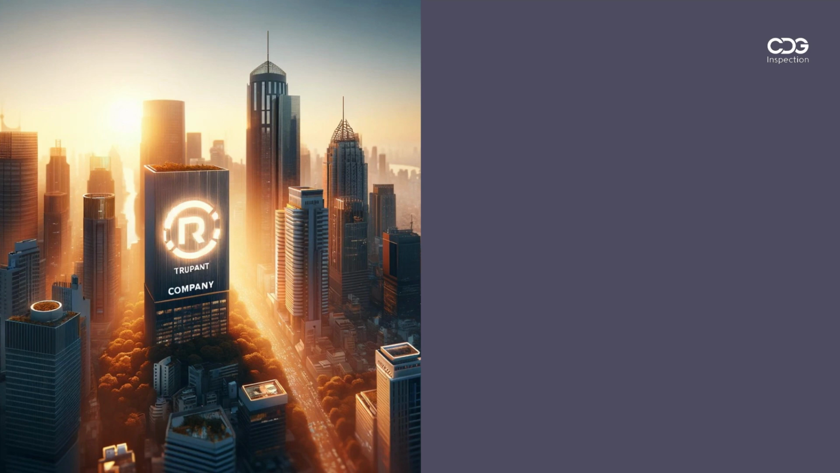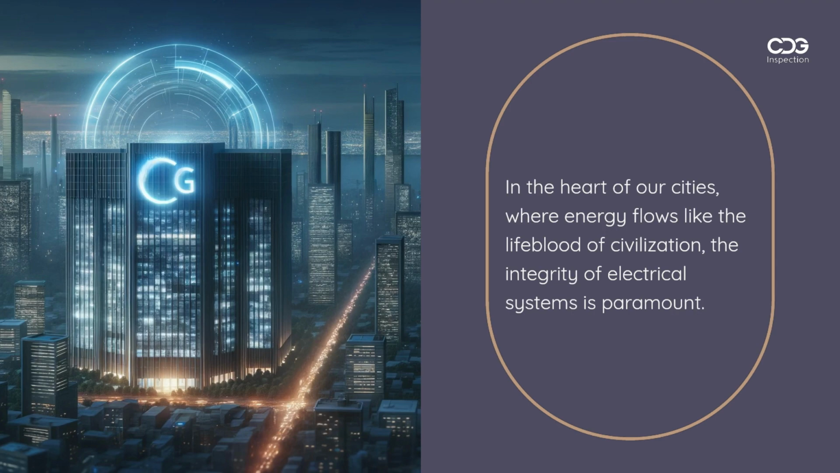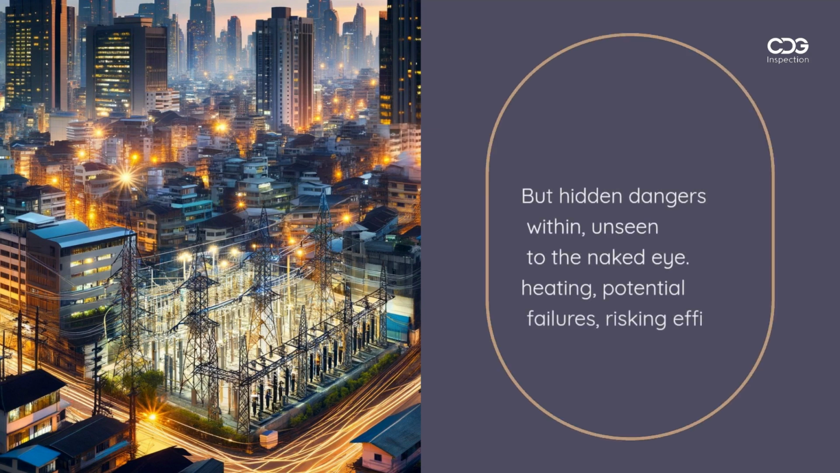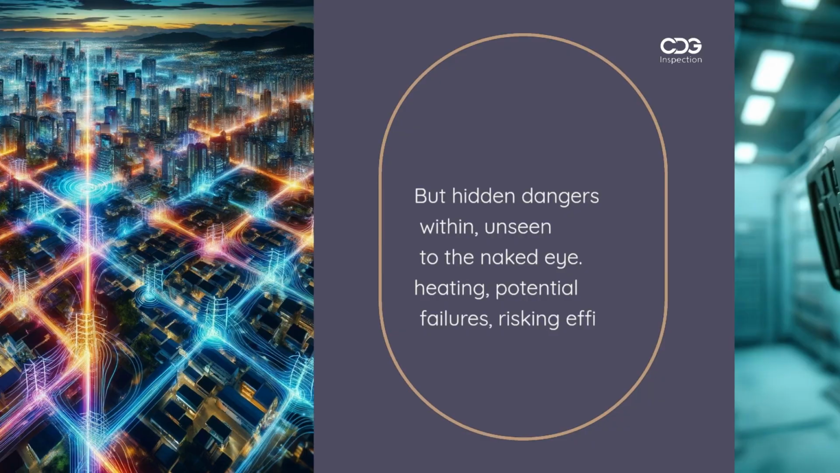In the heart of our cities, where energy flows like the lifeblood of civilization, the integrity of electrical systems is paramount. But hidden dangers lurk within, unseen to the naked eye. Overheating, potential failures, risking efficiency and safety.